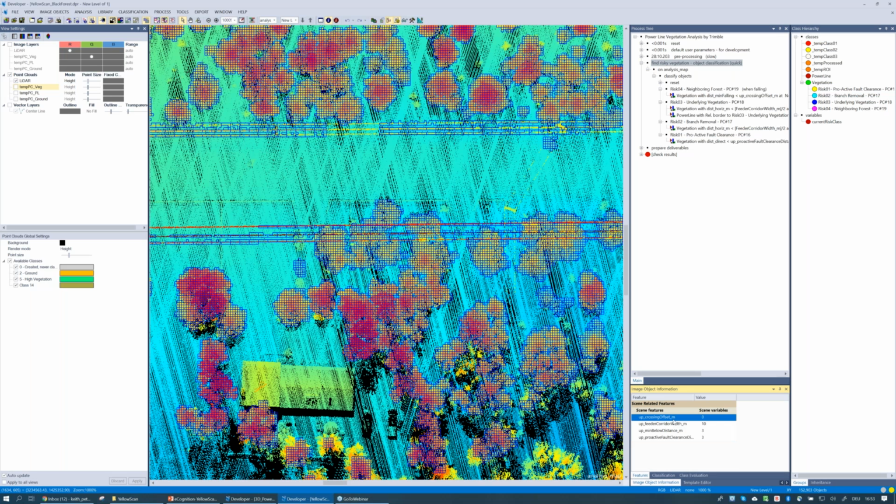So we see this crossing offset, this corridor feeder width, we see this min below distance, and we see this proactive fault clearance. Those again tie into the mathematical formulas that we use to calculate those. And these parameters we will then use as variables for our class description. Why do we want to use variables here?